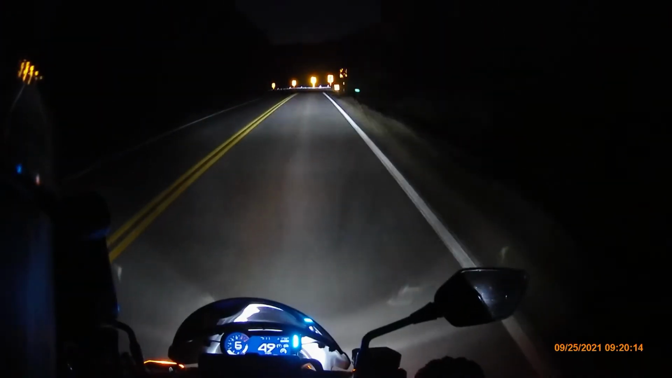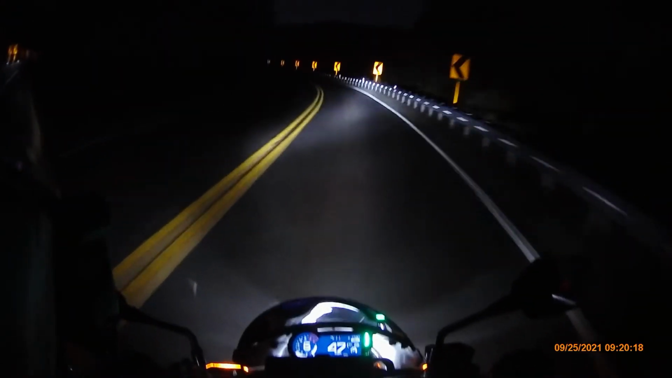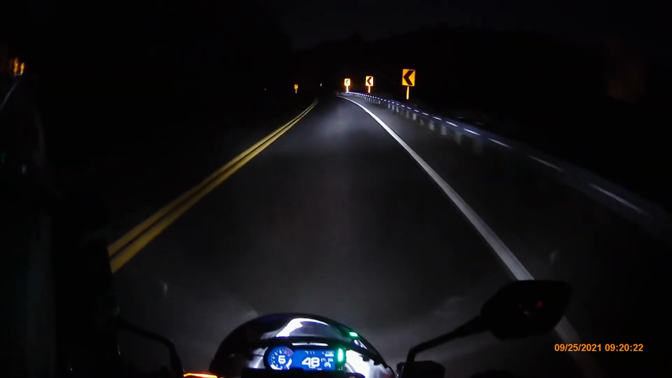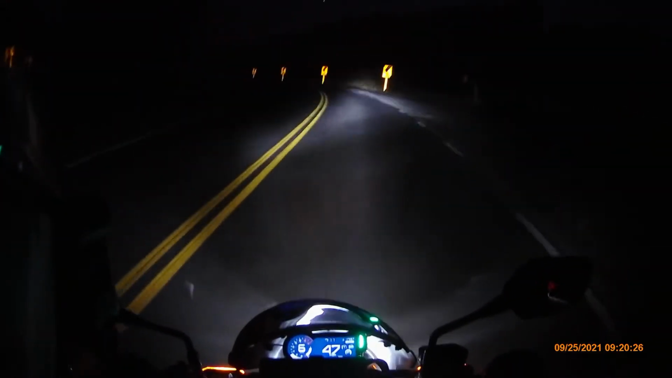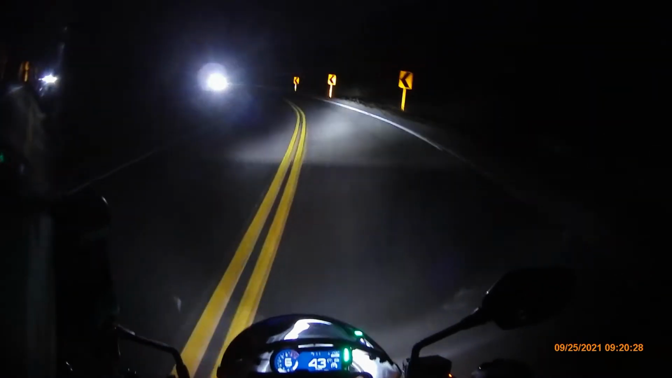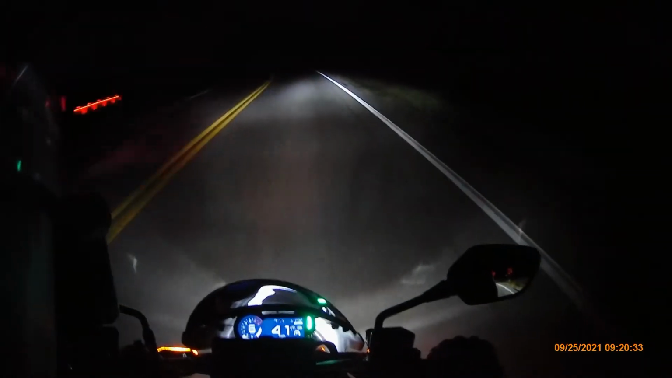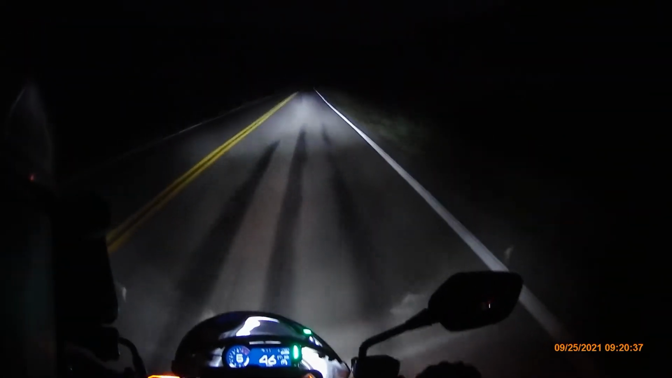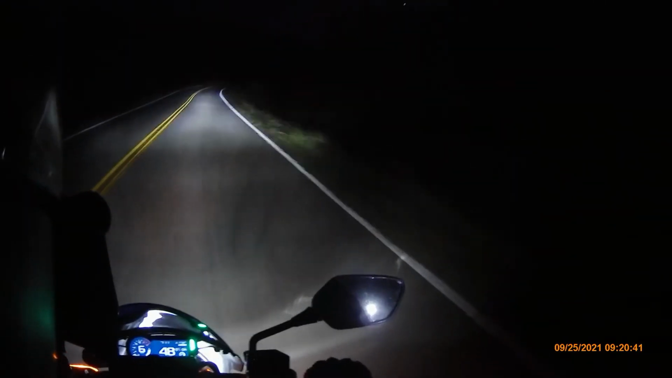Like I said, same thing. Hyper aware. Look for reflections in the ditch. More than likely eyeballs. Don't take a chance on it not being an eyeball, because if you hit a deer, you're not going to stay up. If you do stay up, it might have been a baby deer or whatever. But anyway, you see how dim the light is, hardly anything there.